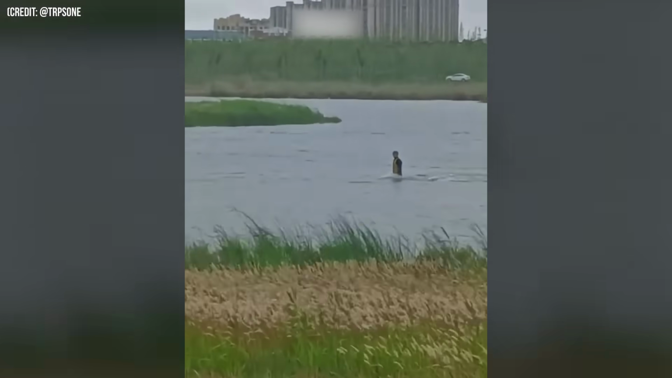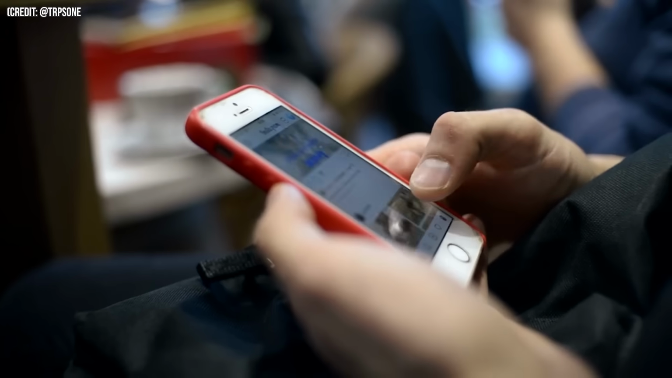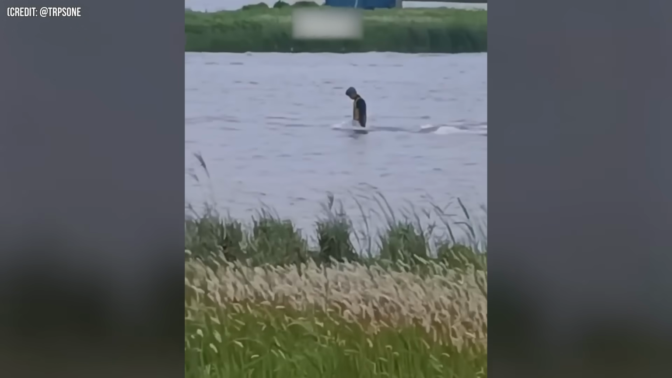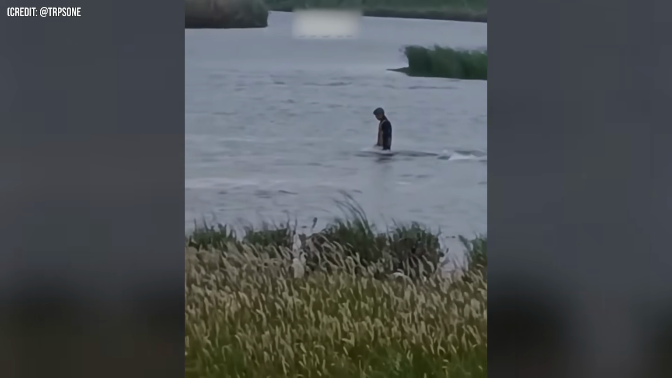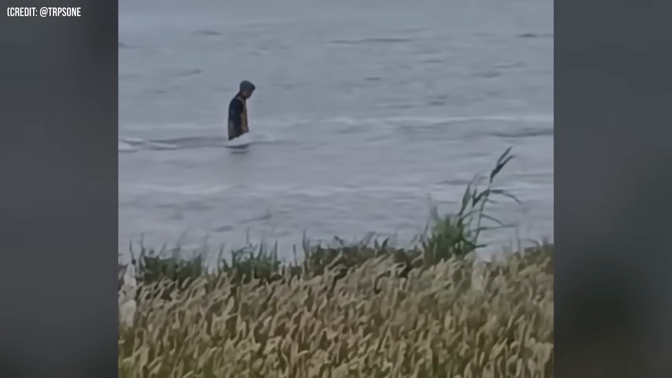Number 38. This video shows a man floating on the water as if it were a Disney movie or something. It was uploaded on Instagram a few months back and shocked everyone who watched it. Some said it was fake, while others believed it to be some kind of trick. There were also people who said he might not be human. We couldn't find out exactly how the man was able to do that, but let's just hope it was a simple trick and nothing else.